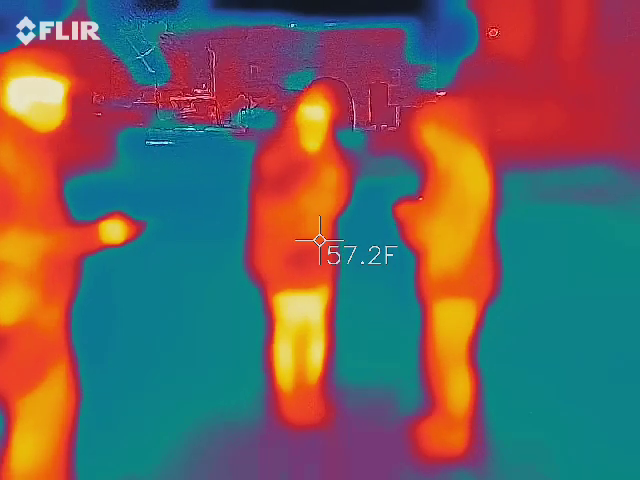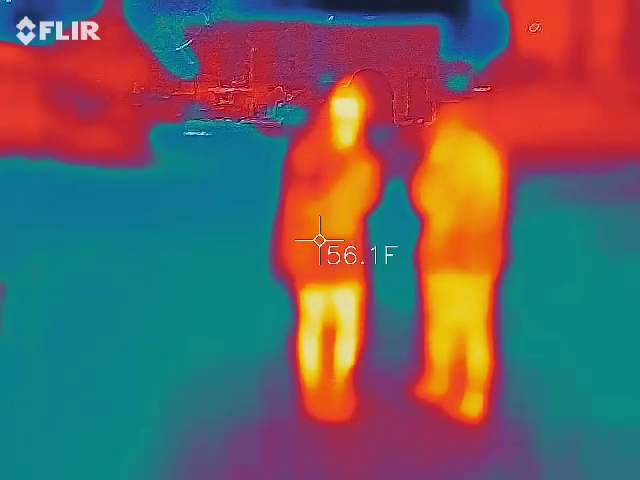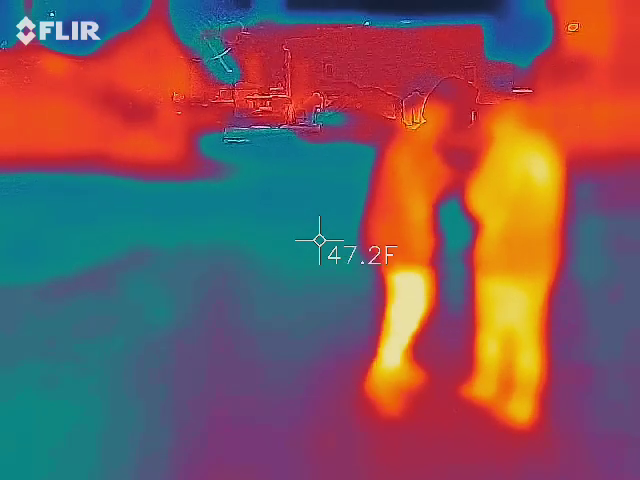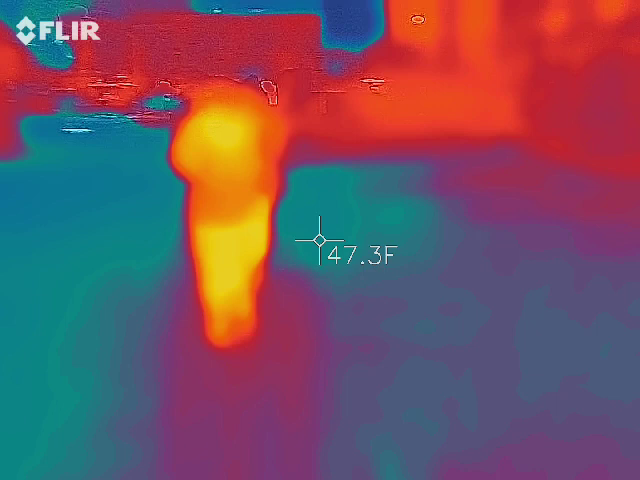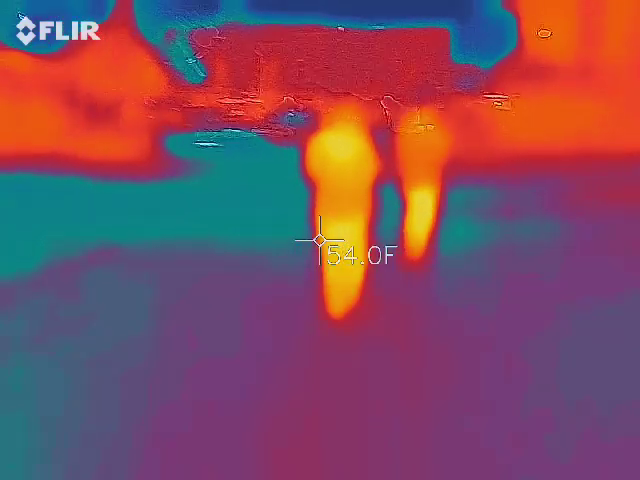Look at that, it's telling me to move. It's telling me to move. Go. Okay. And then let them do their thing and learn about the device.